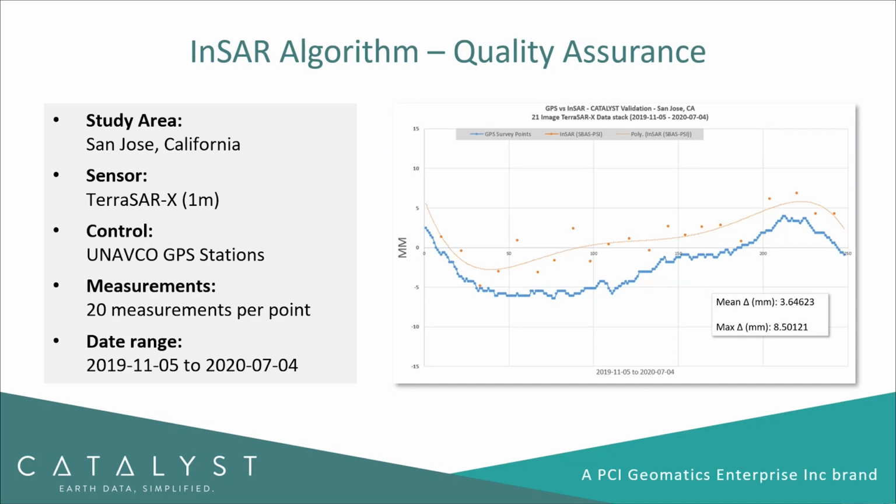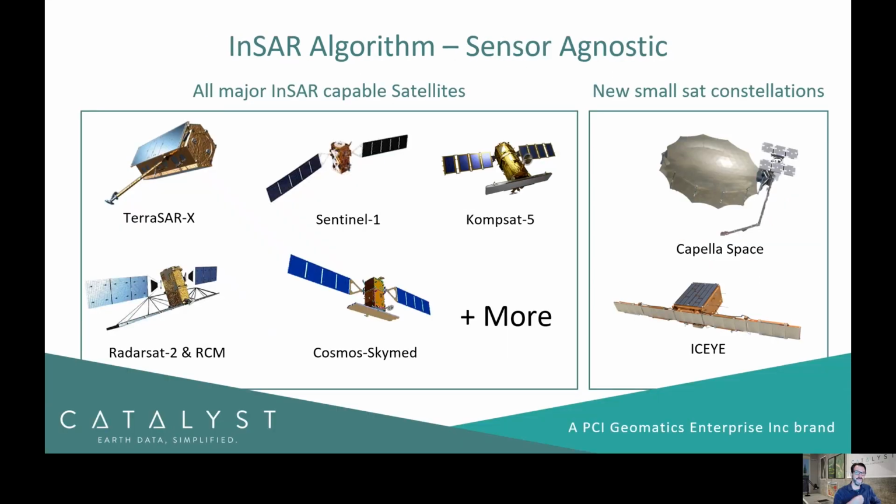And here's a study that we recently published where we compared the displacement measurements derived from a TerraSAR-X data stack from 2019 November to 2020 July. And we were able to compare that to the GNSS stations or the GPS measurements from a specific UNAVCO station. And you can see that the trends agree and the range of the values that we measured agree quite strongly as well.